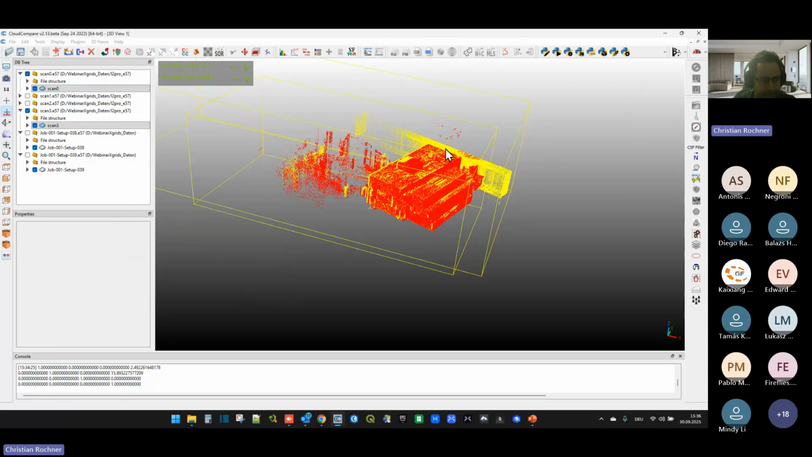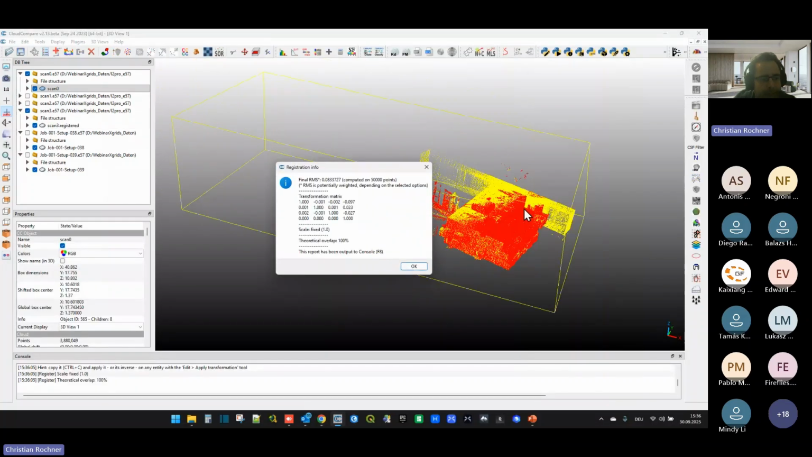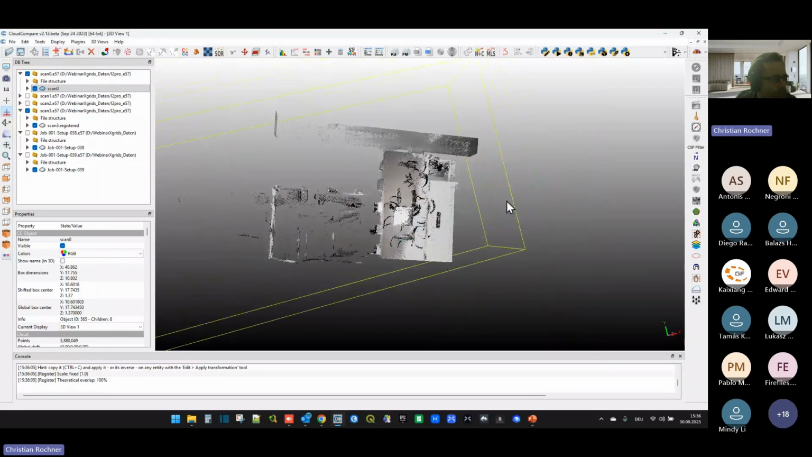So now I press OK. And in a second, the point clouds will be matched in a very nice way. So here we see the final RMS, which is 0.8 meters. Please keep in mind we're using SLAM data here, and we have the transformation matrix here. And this is the way how you can execute this alignment.